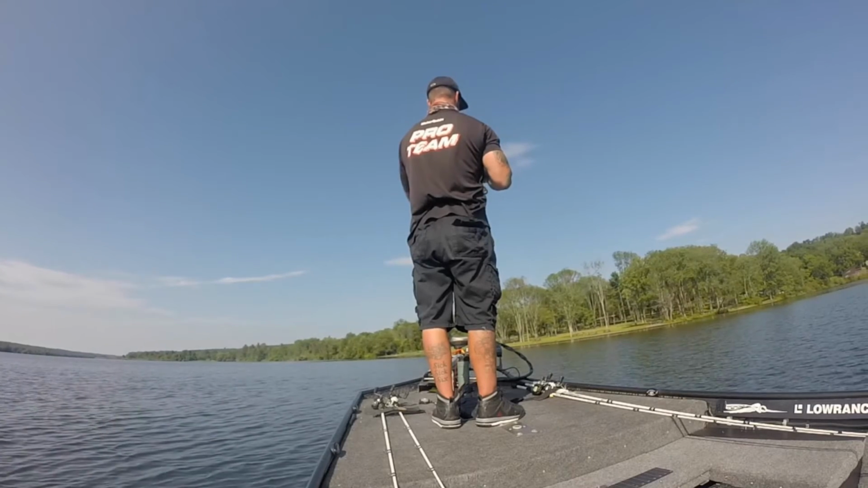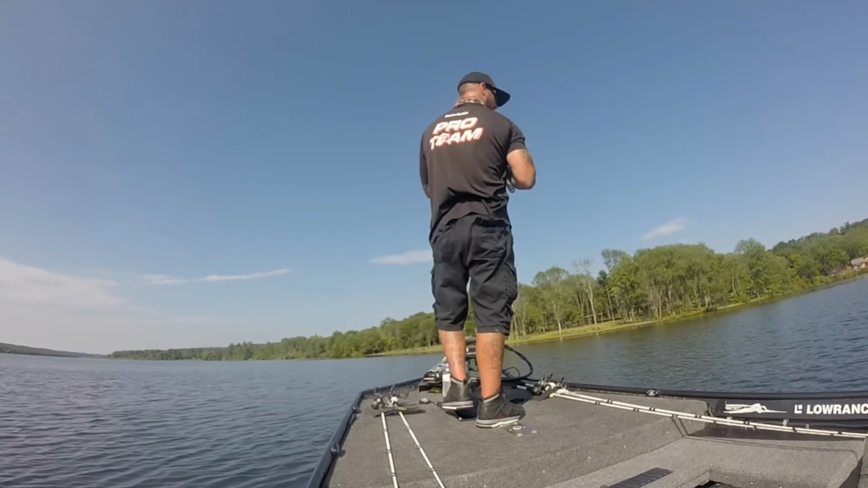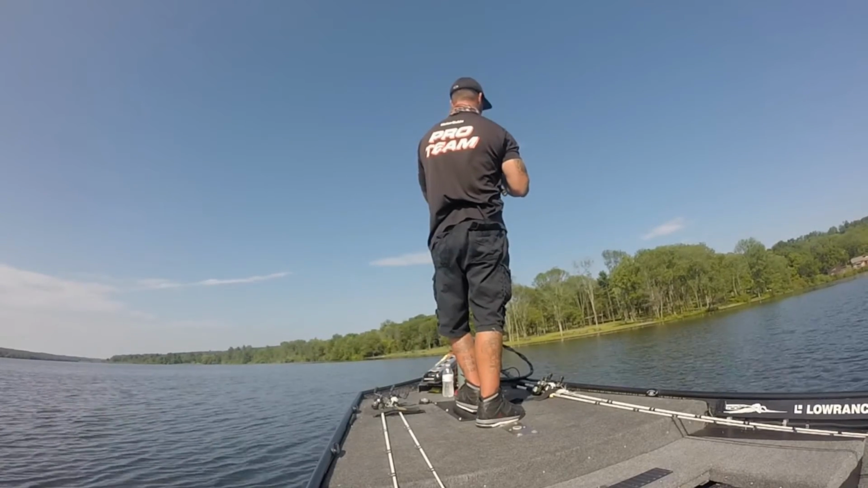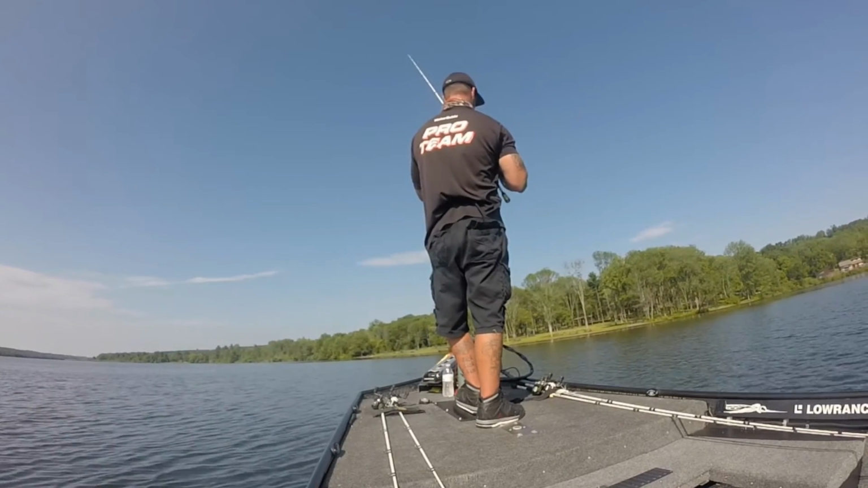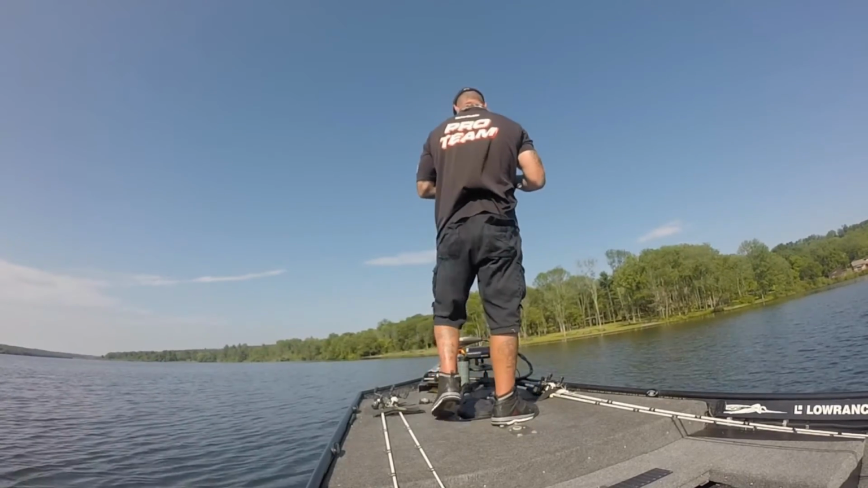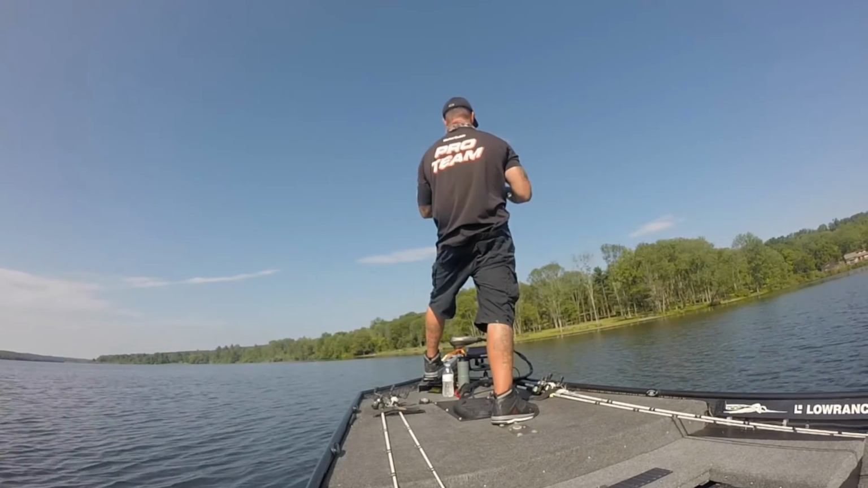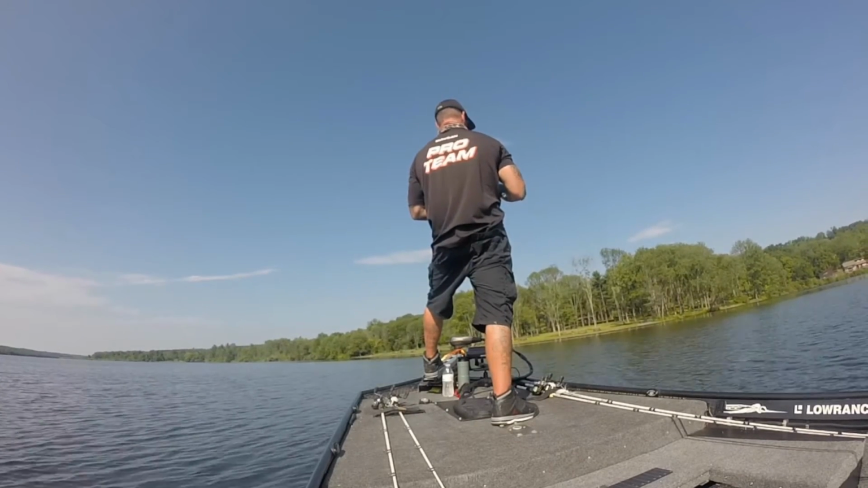This one here is the same point that I fish a lot, but it comes out to a point in about 12 foot. The grass line comes out to 12 foot, and then directly in front of that, there's a hard bottom. It's like hard rock and drops off on both sides. So this one was sitting right on the tip of it.